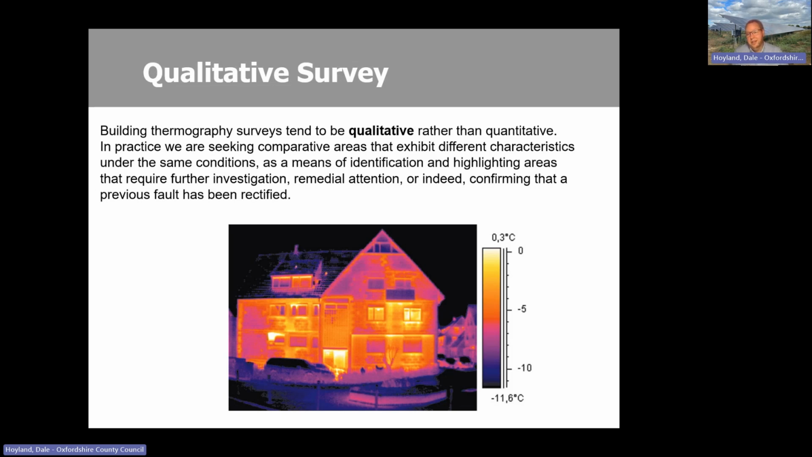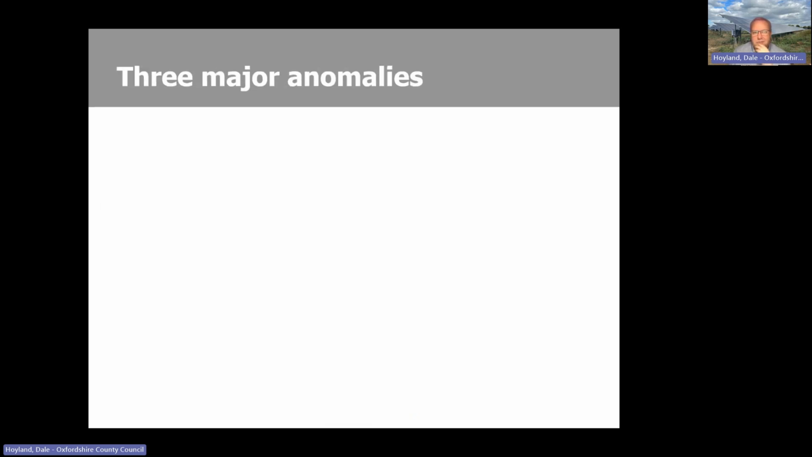But just to be clear, and you should be clear with the homeowners, your role is not to have the camera set up absolutely perfectly and be able to do those really detailed surveys. But it will nevertheless give a really good idea where to focus efforts.